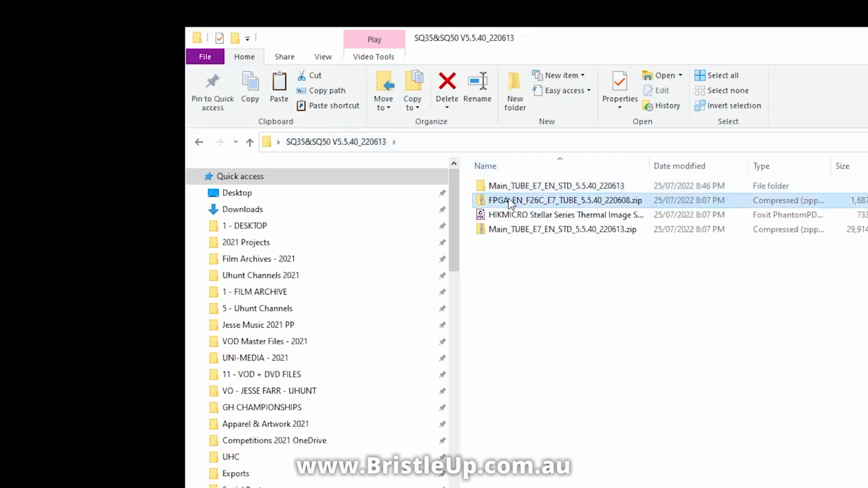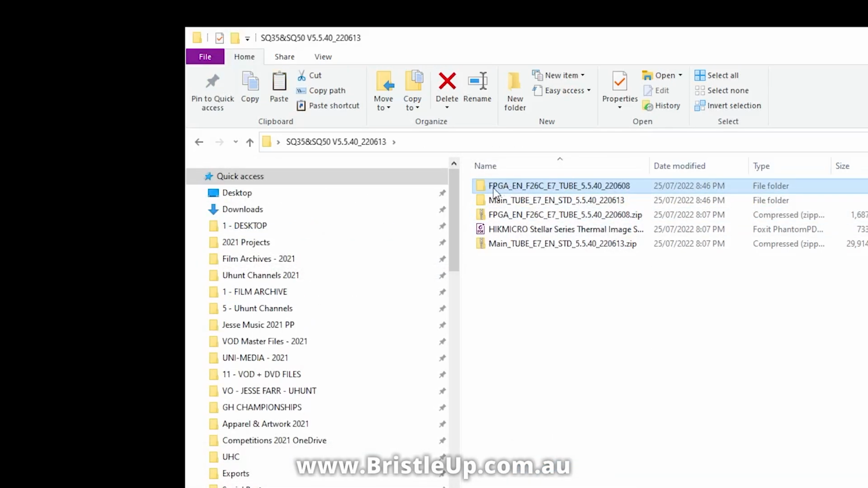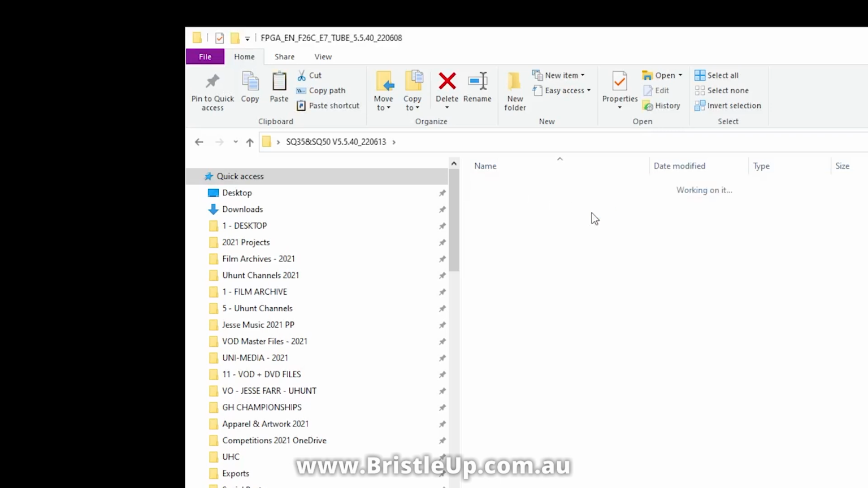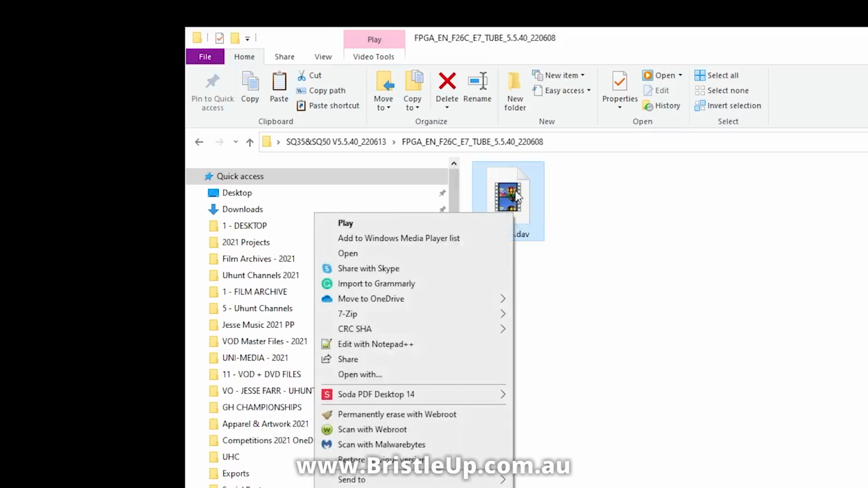We go to our second update, we extract it, and then we open up our second update, and we'll have the file by the same name, but we want to copy that file onto the device and then run that update. So turn the device off and turn it back on and let it run the second update. And once that's done, you just want to go into the device settings, check the version number, and make sure all the version numbers add up to what you upgraded to.